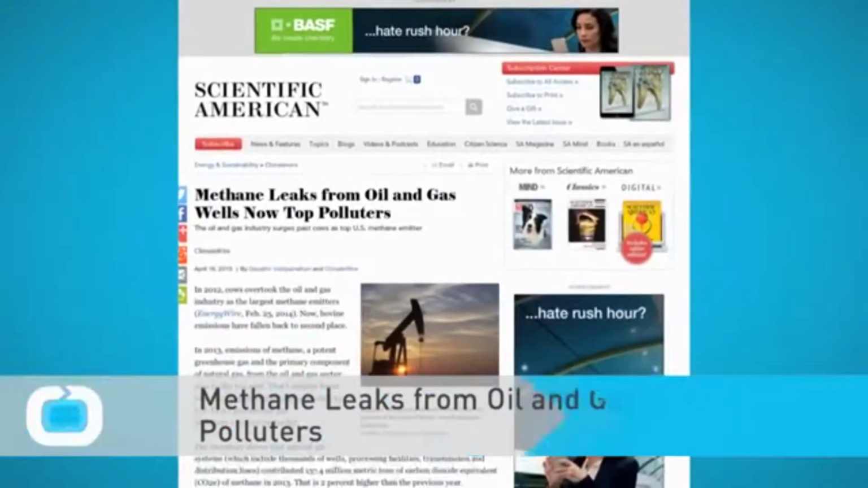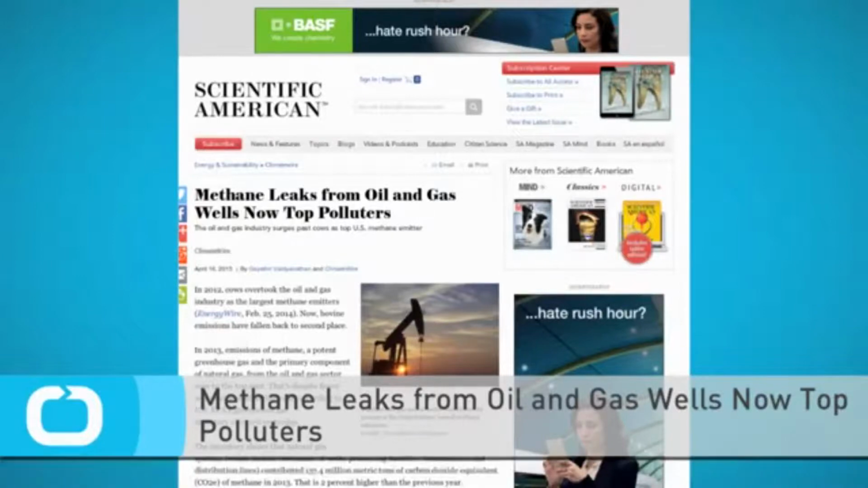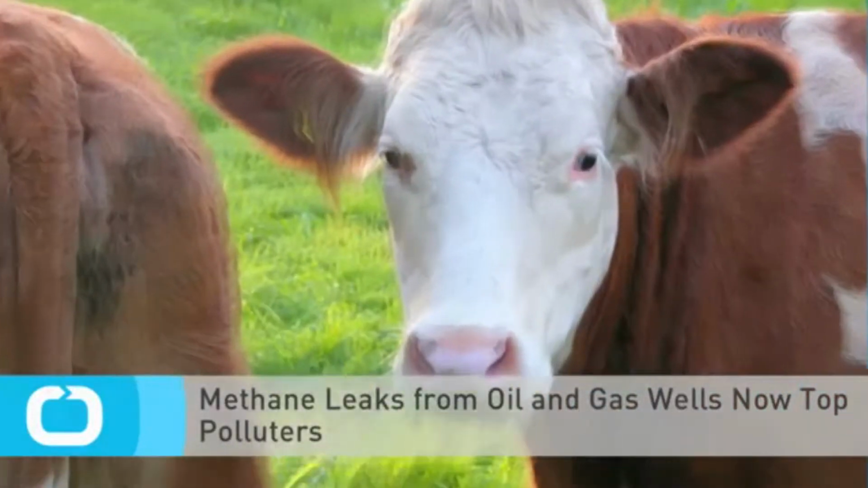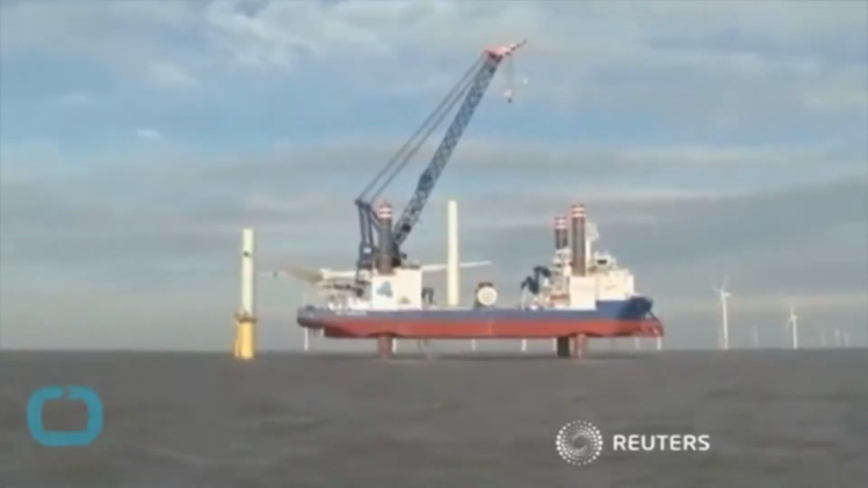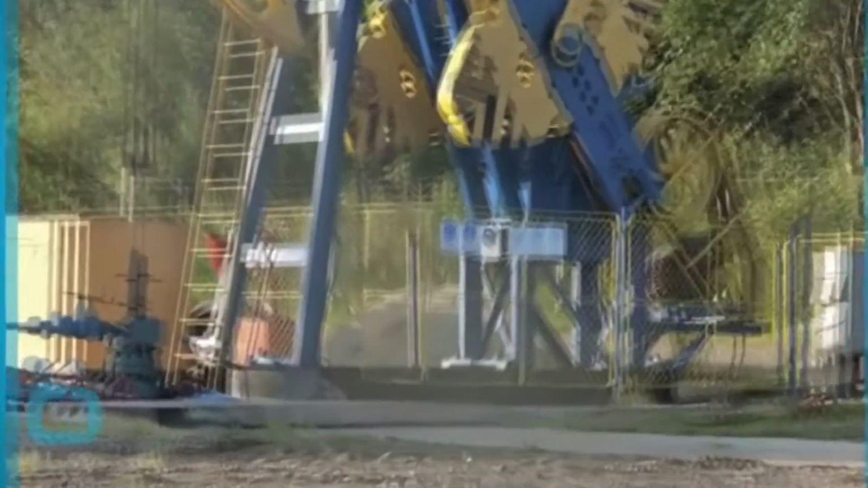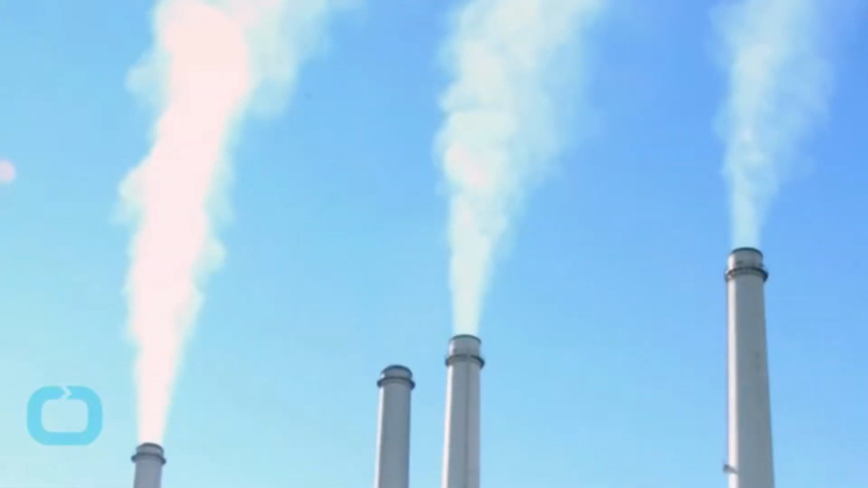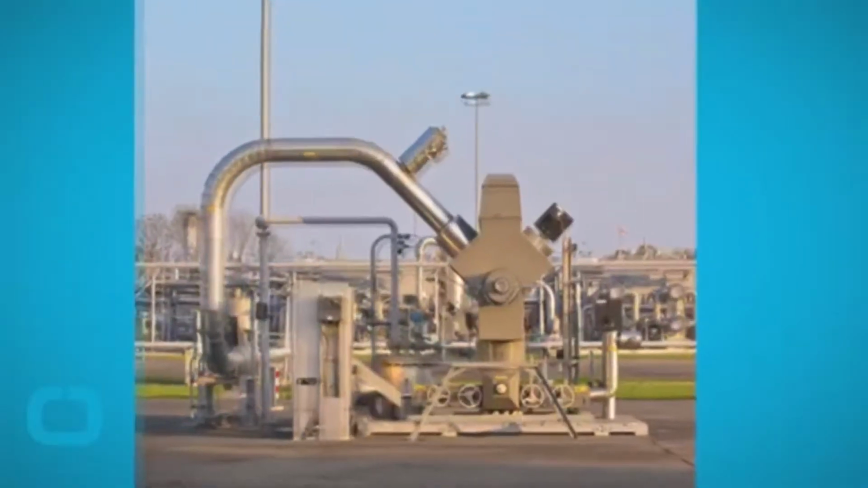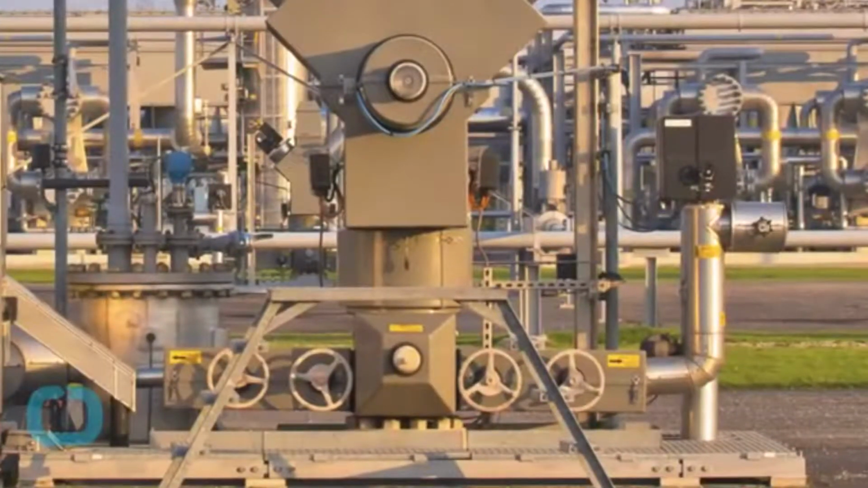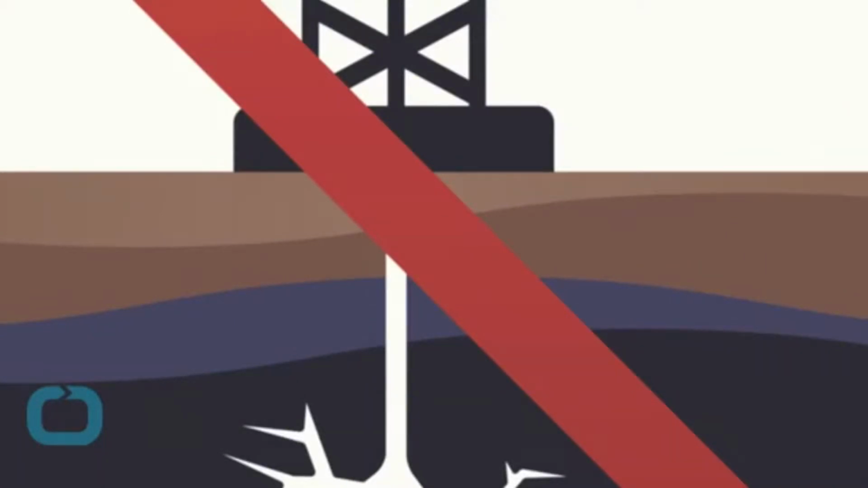The oil and gas industry surges past cows as the top U.S. methane emitter. In 2012, cows overtook the oil and gas industry as the largest methane emitters. Now, bovine emissions have fallen back to second place. According to U.S. EPA's greenhouse gas inventory, in 2013, emissions of methane, a potent greenhouse gas and the primary component of natural gas, from the oil and gas sector rose to the top spot. That's despite fewer wells being drilled that year.